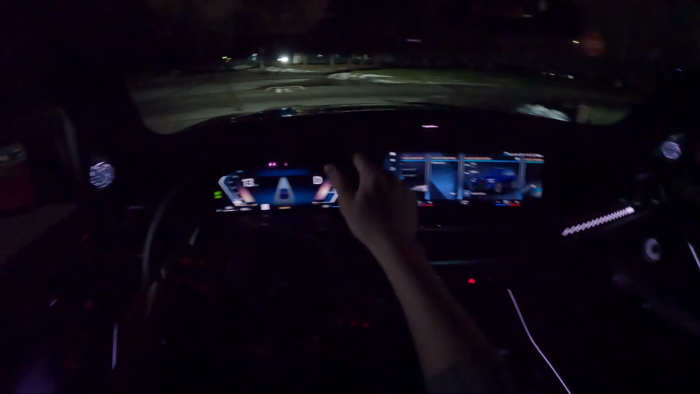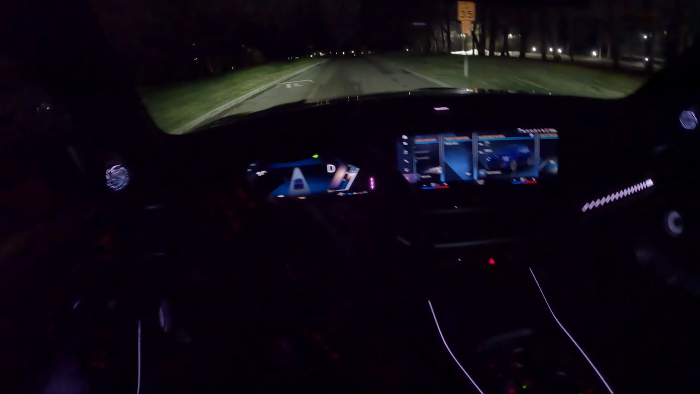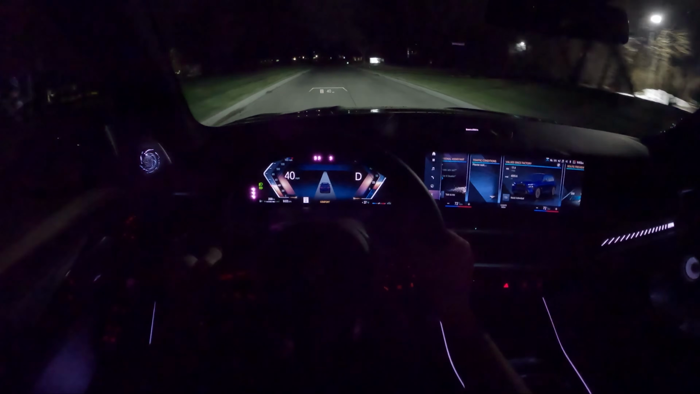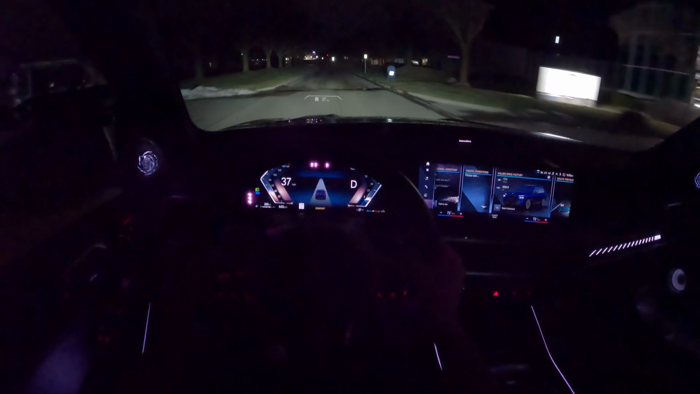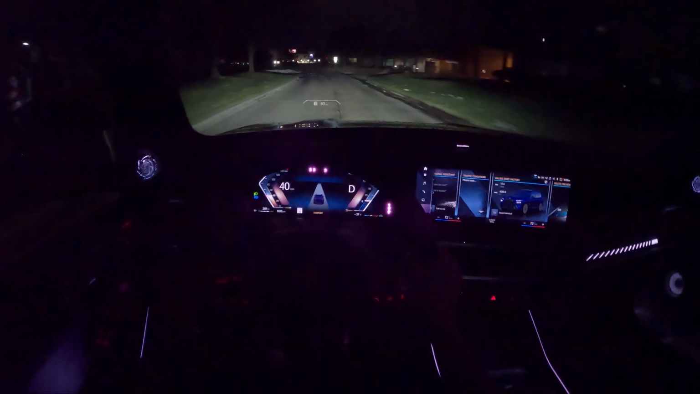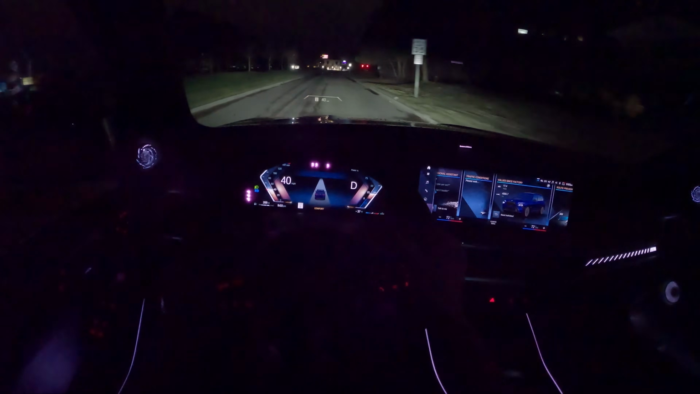Makes a good sound. The 48 volt mild hybrid system makes for seamless startups. Adds a little bit of torque fill here and there in the power band. Headlights perform really well at night. We've got auto high beams turned on tonight, so it seems to be working nicely.